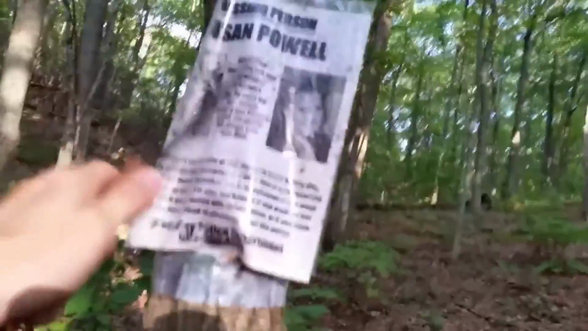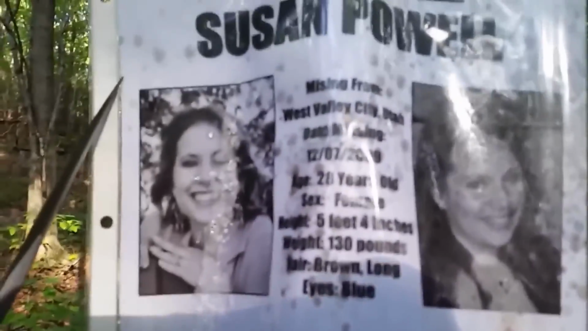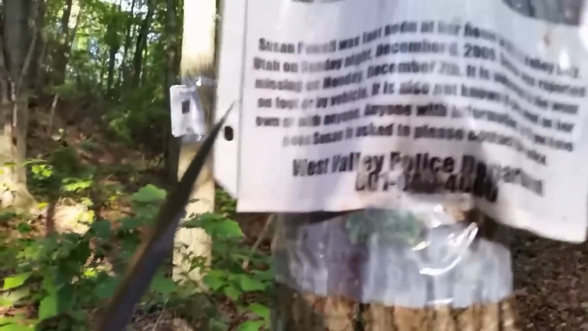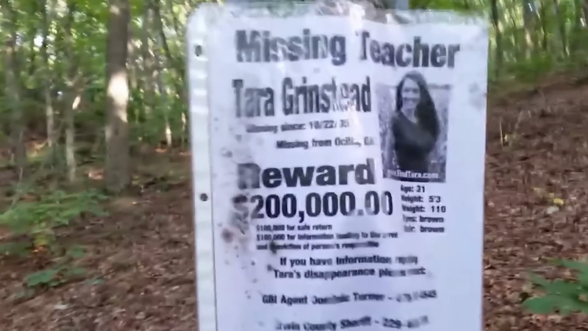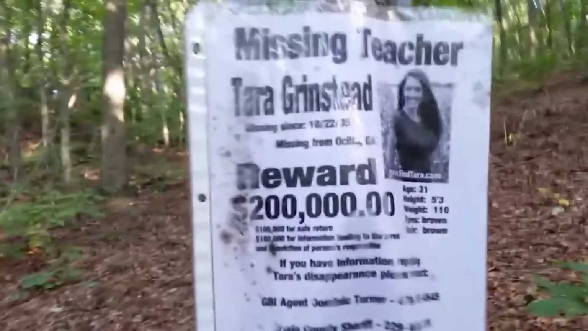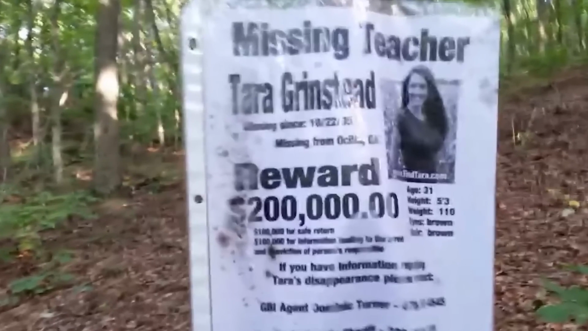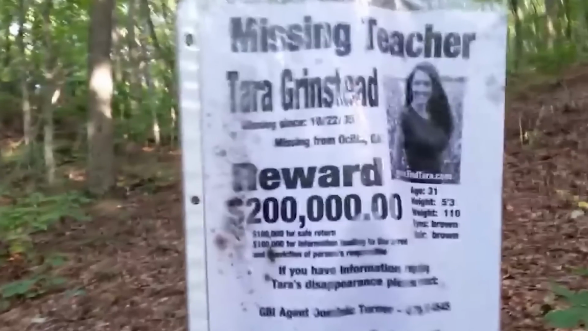But even for a Halloween party, this seems a bit too much. The posters are not of random persons. These are actually real people who've gone missing. For example, the poster of Tara Grinstead. She was a history teacher who actually went missing in 2005 and was declared dead in 2010. Would you think it's acceptable to have such posters as decorations? What would their families think?